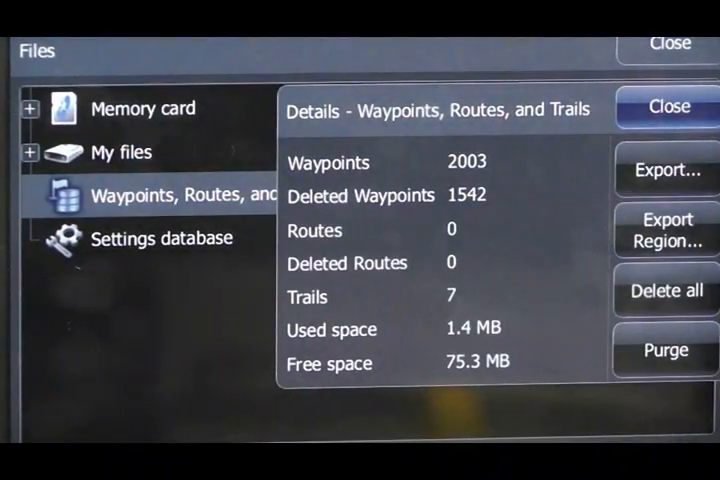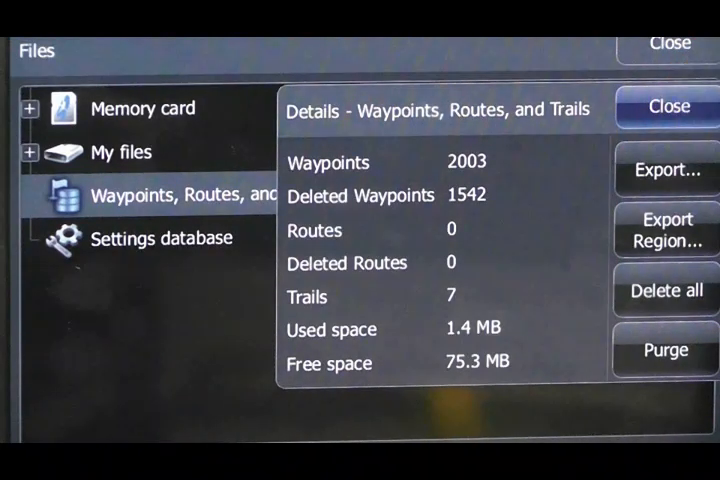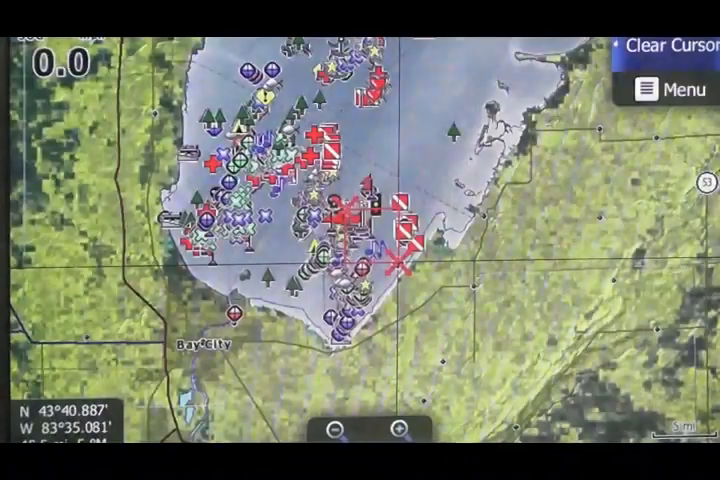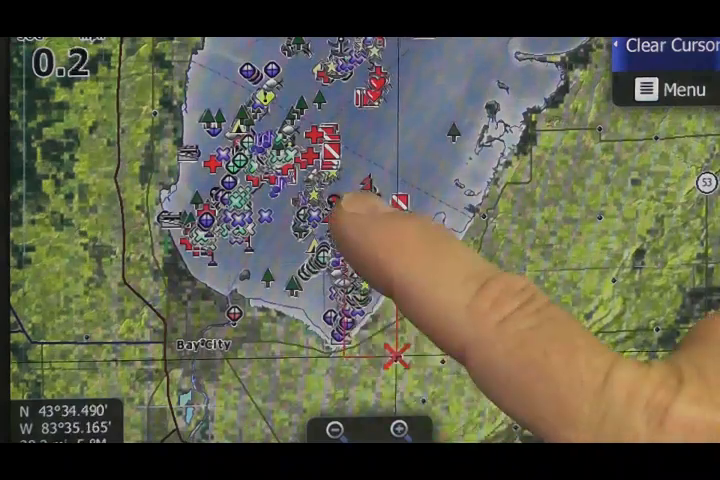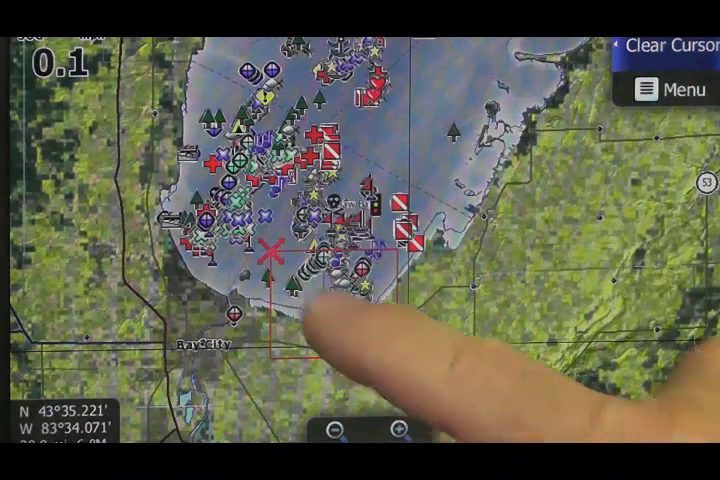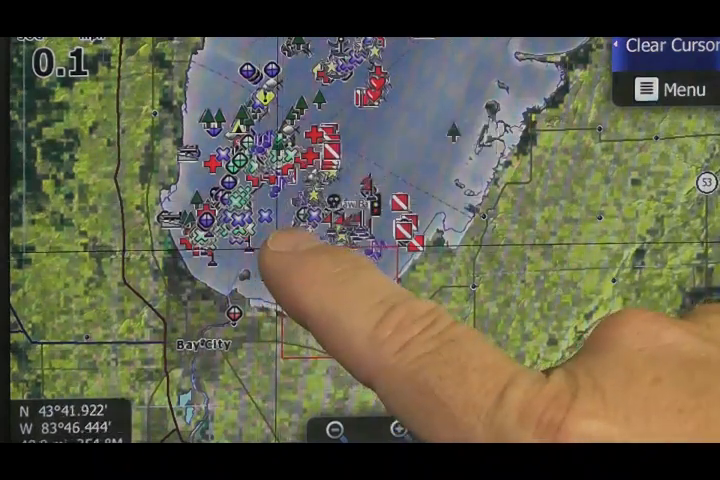What we want to do is export a group of waypoints. We don't want to just export everything that's on the machine. We want to export by region. When we do that, we get this red box here with an X on two corners, and all I have to do is grab those corners with my fingers and I can manipulate the size of that box. I'm going to make a little box that grabs the Quantica Sea area waypoints on Saginaw Bay.